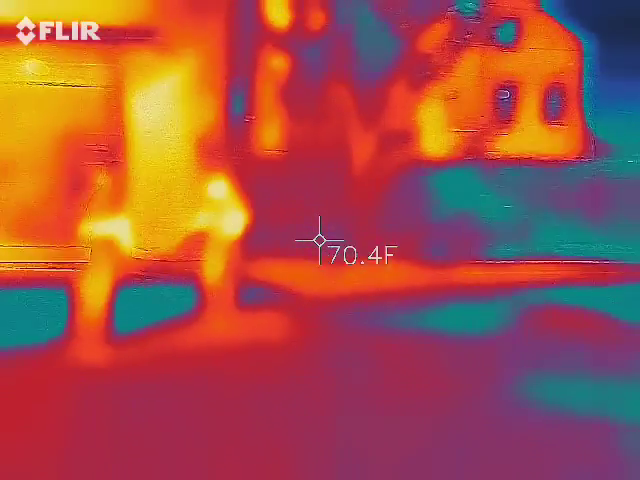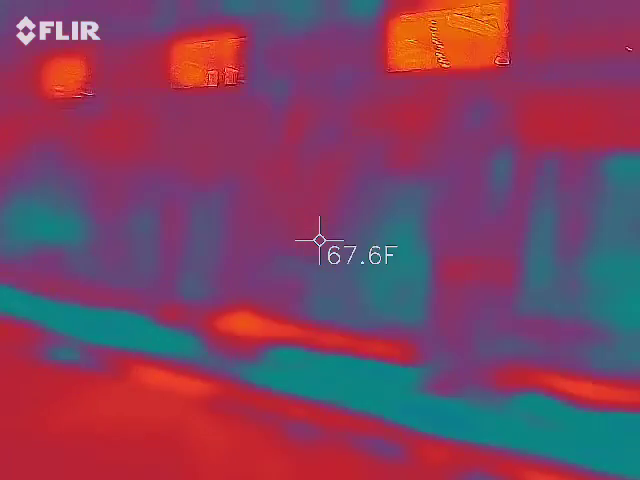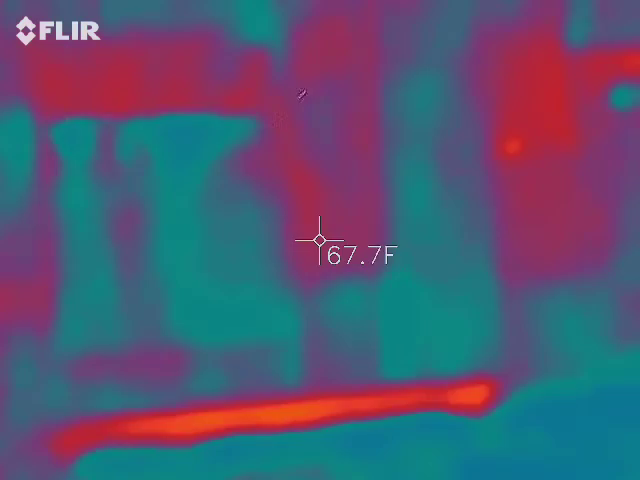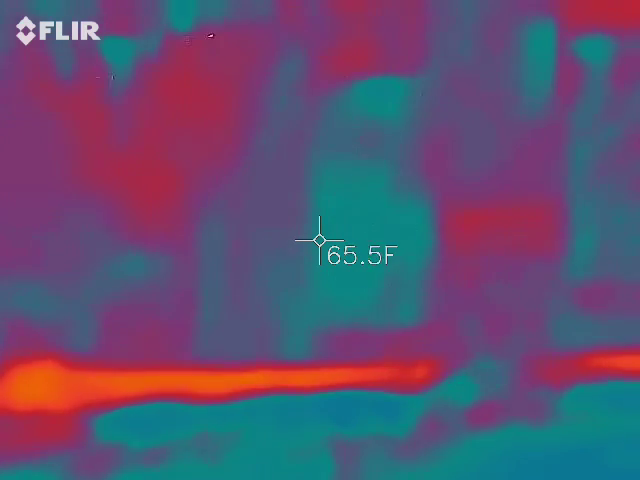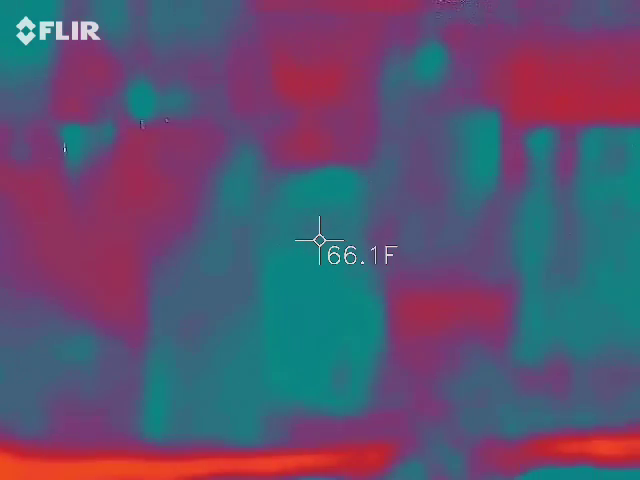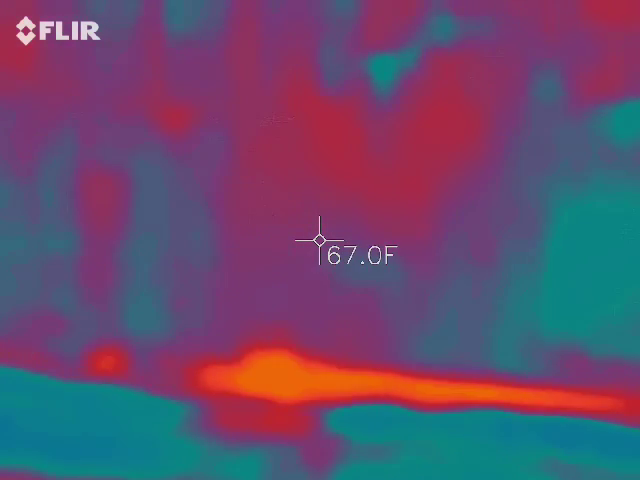I want to finish doing a demonstration. Getting restless. I can hear people out there. I'm not used to looking for cold areas. I'm used to looking for hot spots.